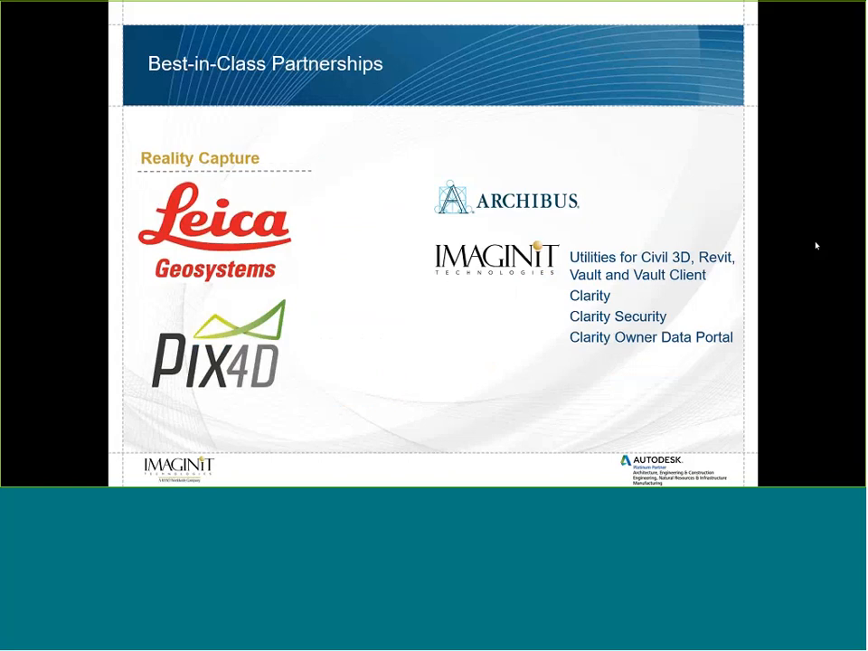We have a close partnership with a number of other companies other than Autodesk, all of them really with the goal to enhance your design workflows. And I should point out that Imagine It is listed there because we have a software development group as well that's created a number of software packages themselves that fill needs that we found while out in the field. Some of them are free to our customers, others are for purchase, but each one of them fills a unique need that we found in a typical engineering workflow.